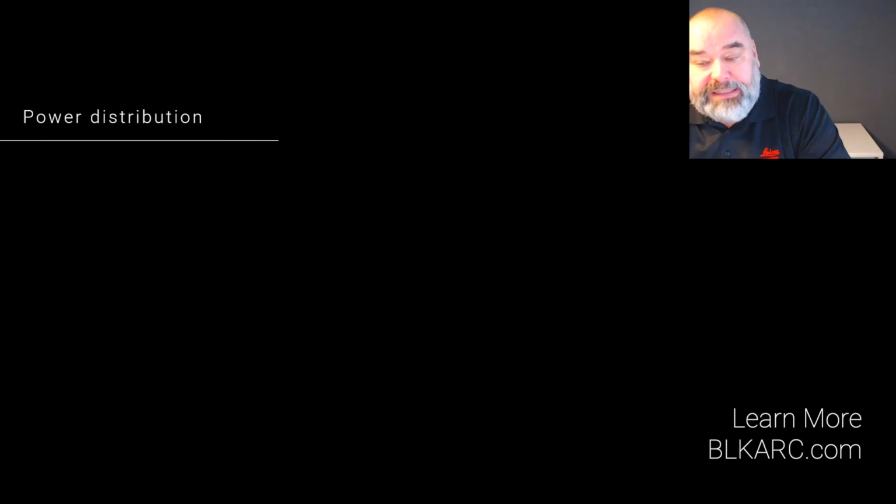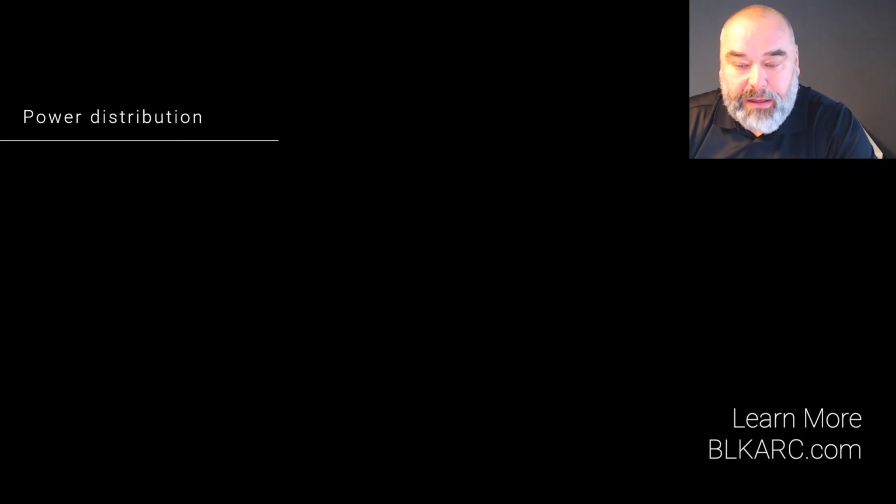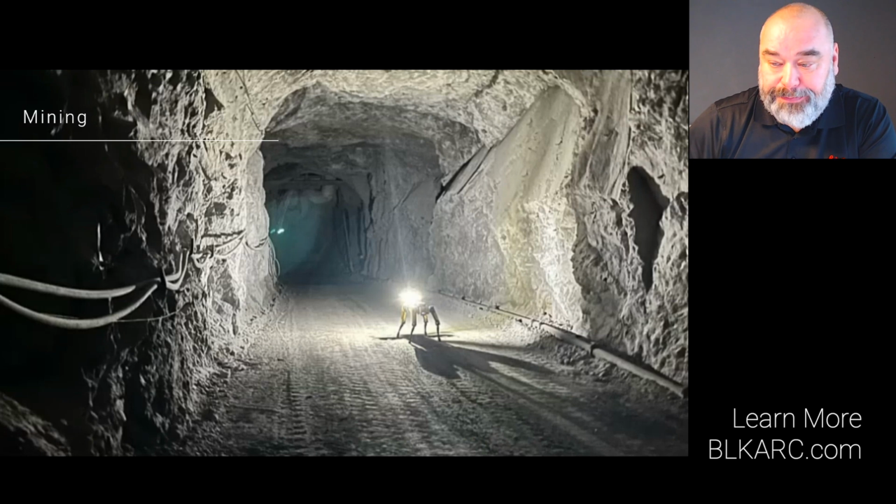But of course, the flexibility of the BLK ARC also allows you to use it, for example, on a backpack, as you've seen before, and you walk through the environment without using a robot.